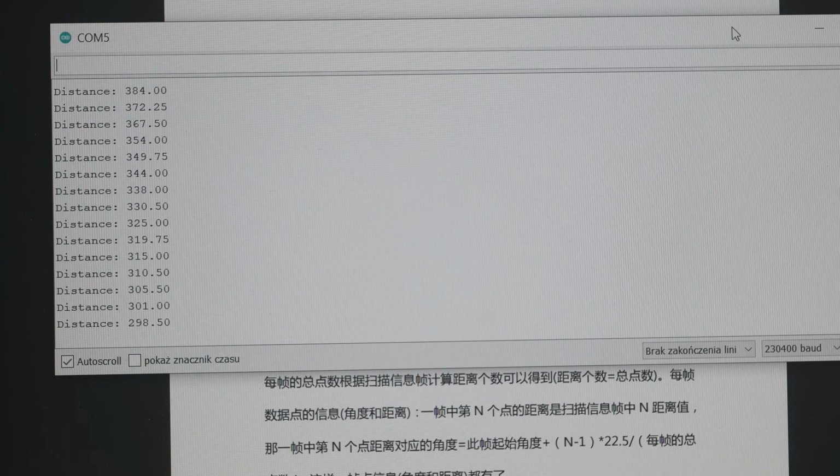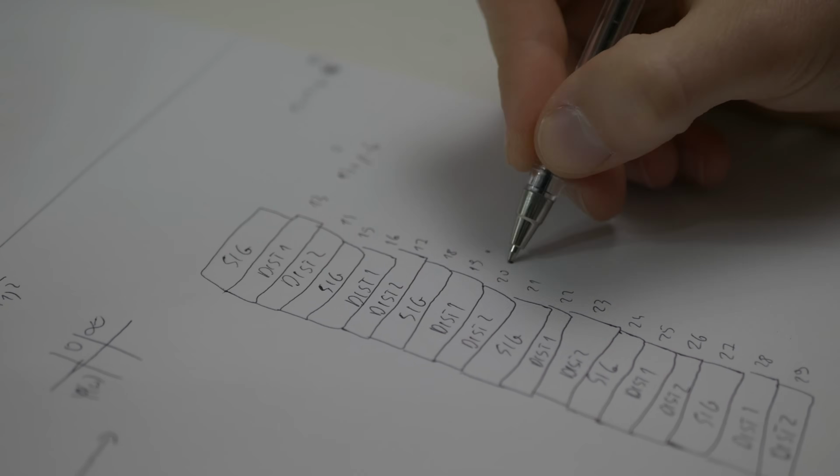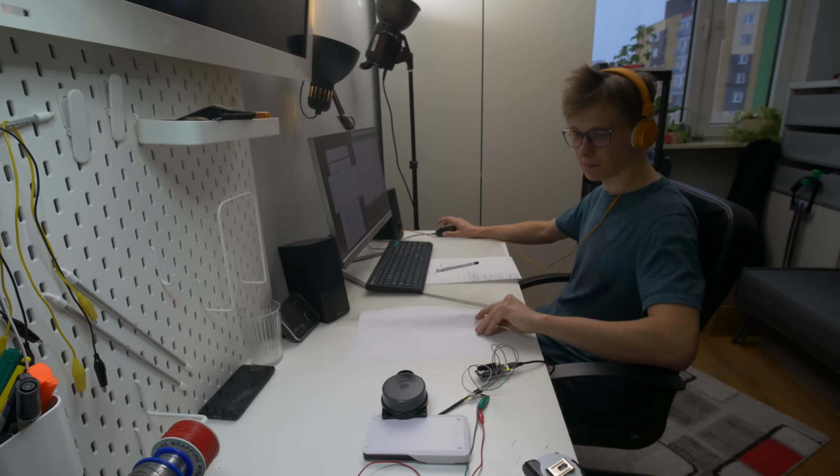The LiDAR is sending the data in frames with hex values, a lot of hex values, and firstly I had to figure out which value means exactly what, and then figure out a way to interpret that and recalculate to get the distances, the signal, the actual position.